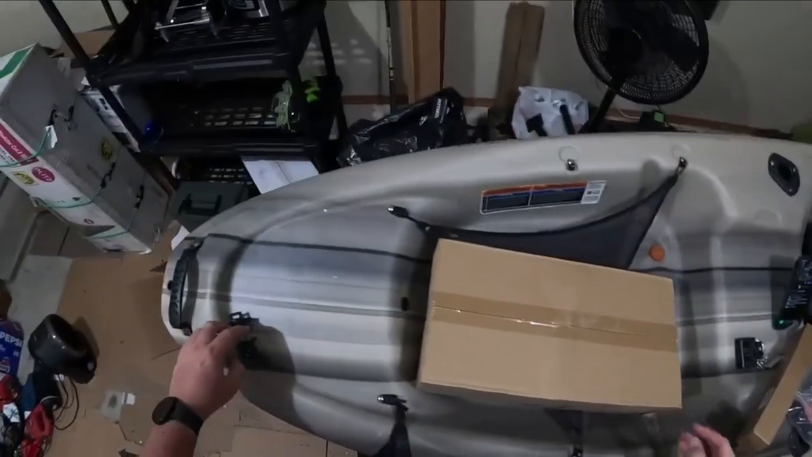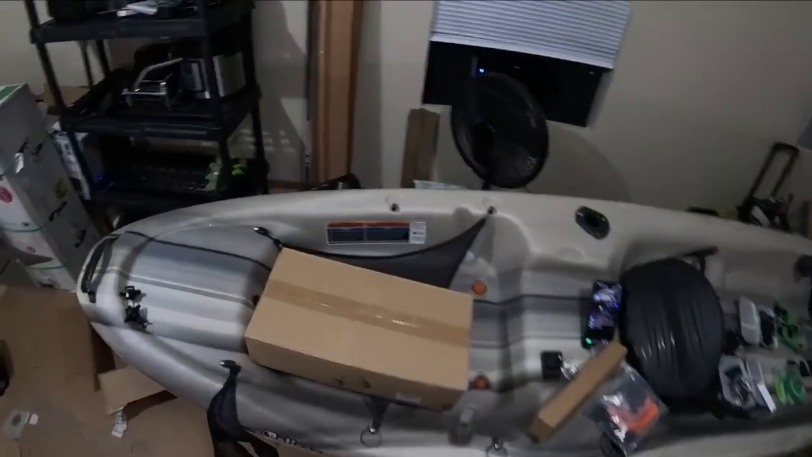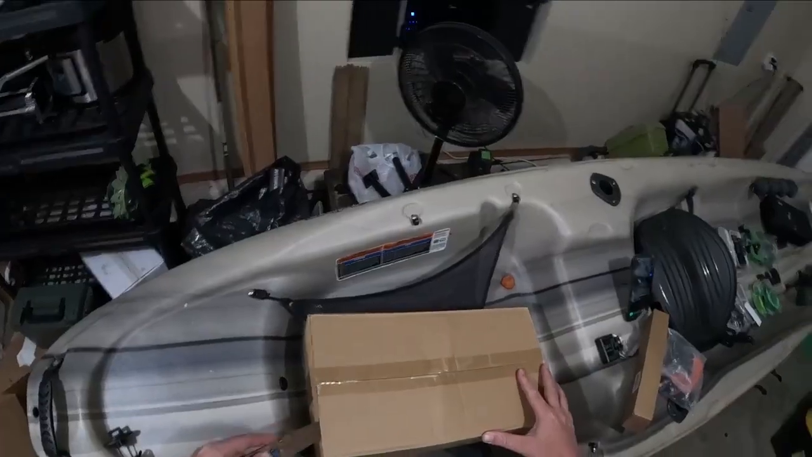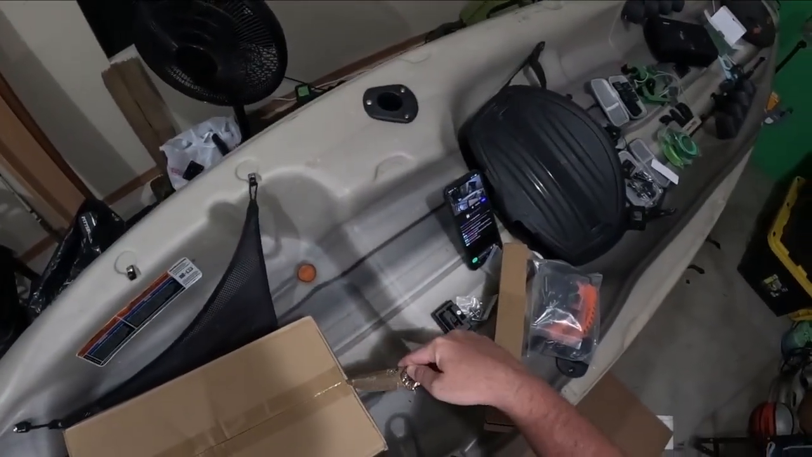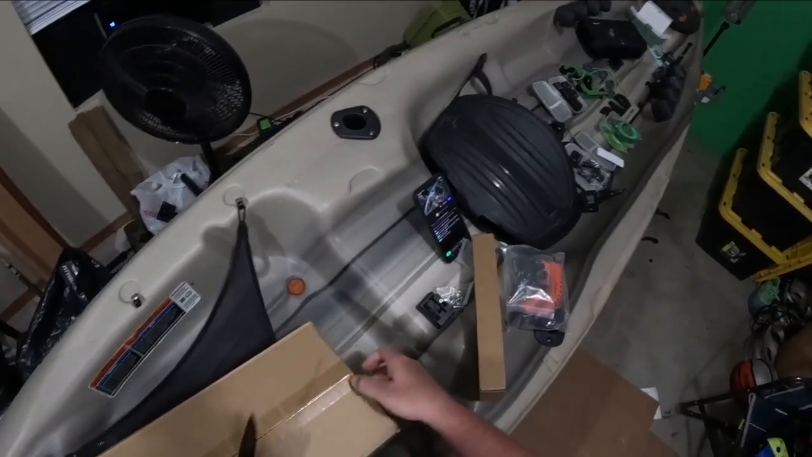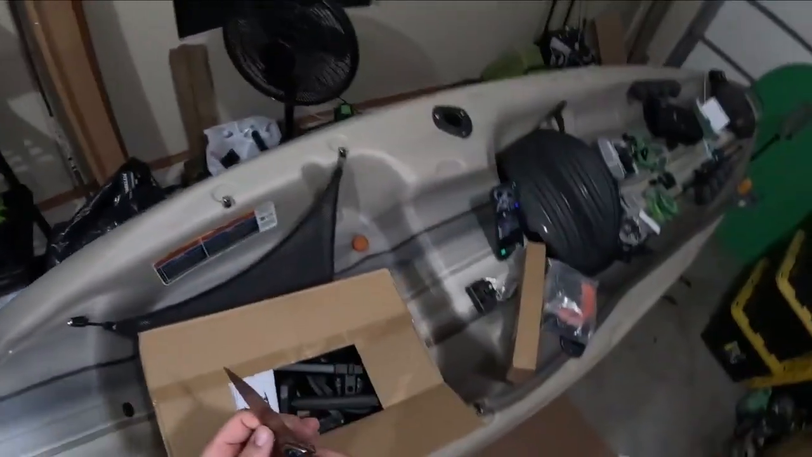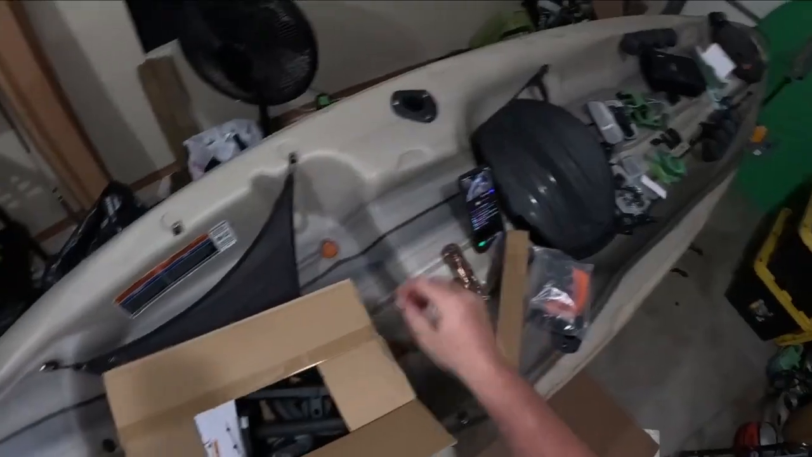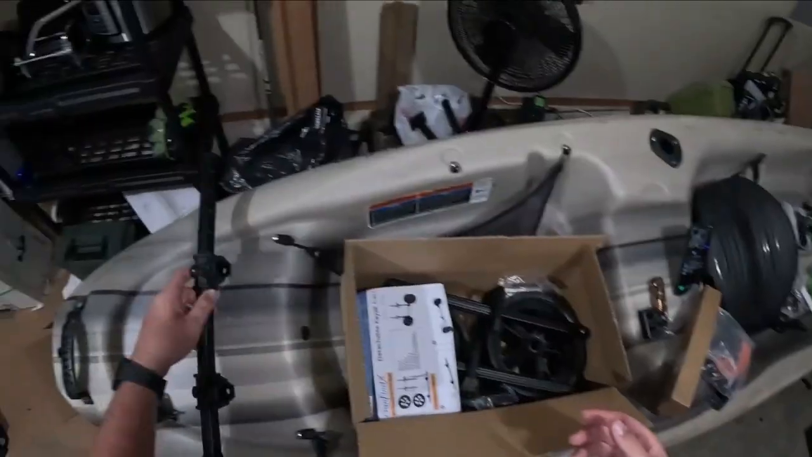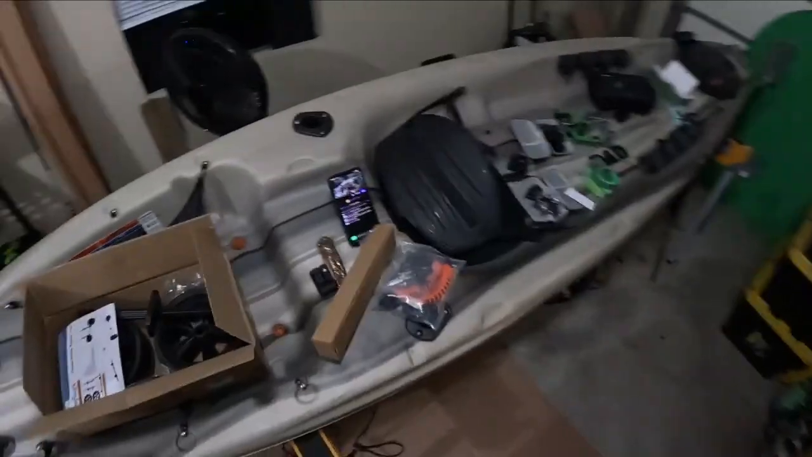Okay. This, I'm not sure if it's gonna work. I wanted to buy it and see. If not, then I've got a different one I'm gonna buy. This is a kayak cart, but this one goes in the scupper plugs. The only reason I'm not sure if it's gonna work is I don't know if these are gonna fit. You know what? They probably will.